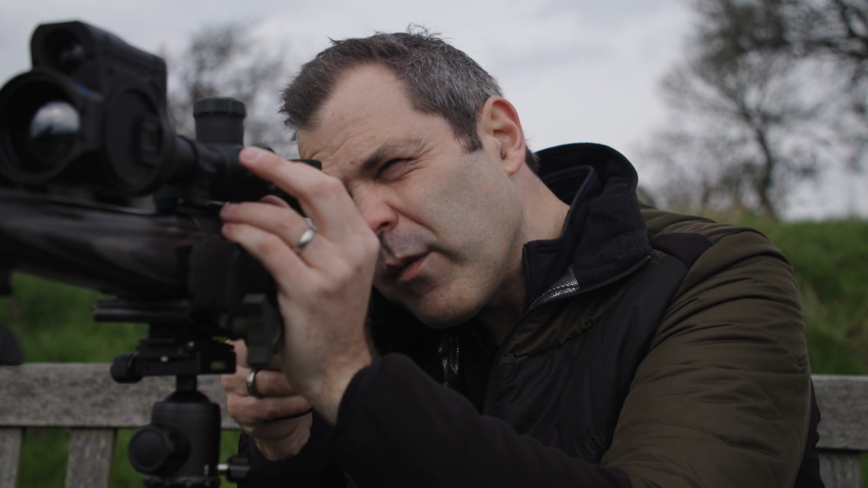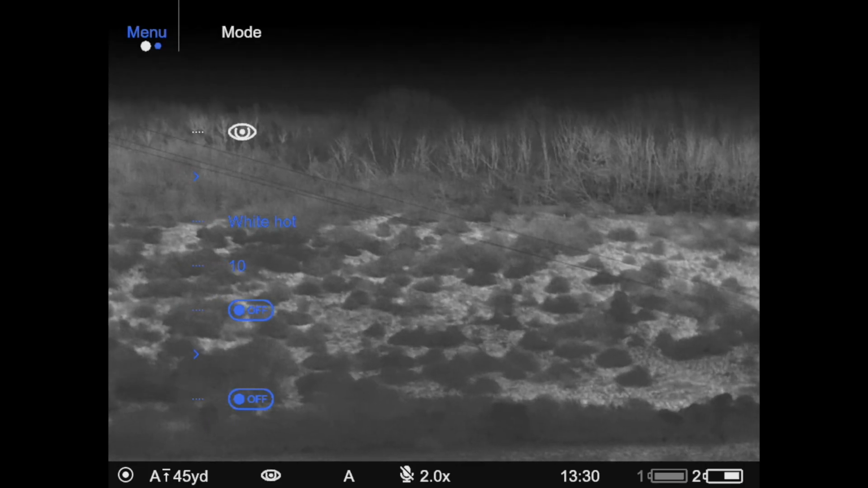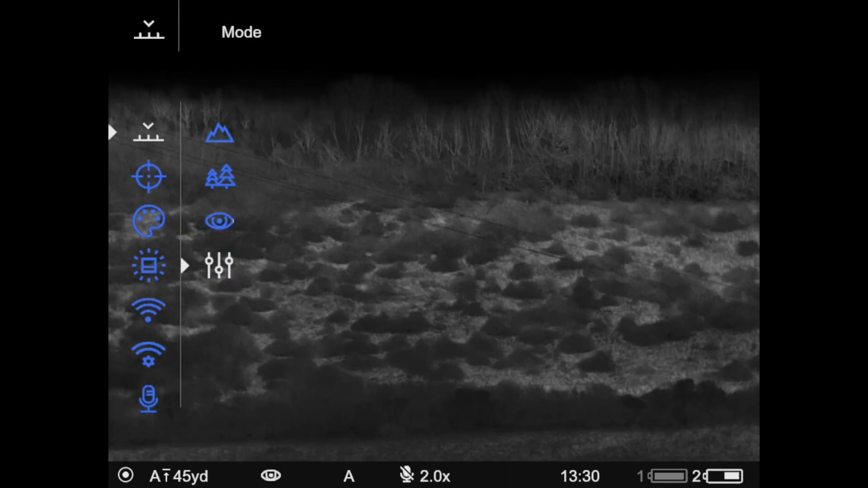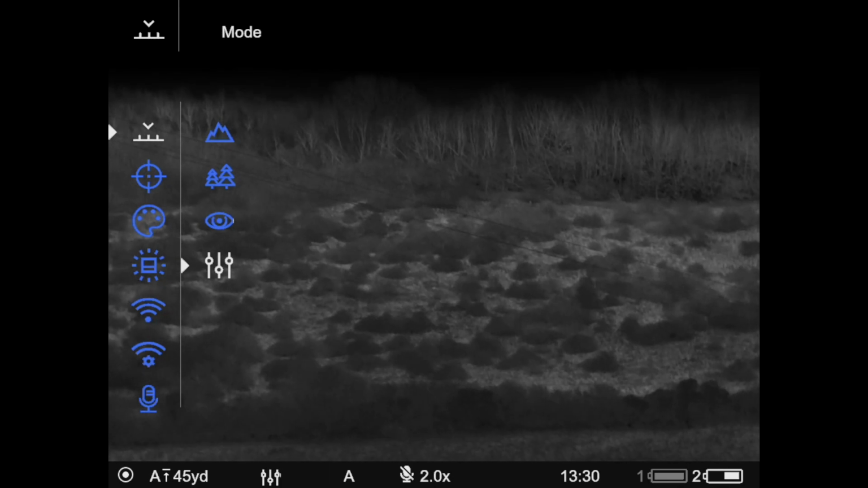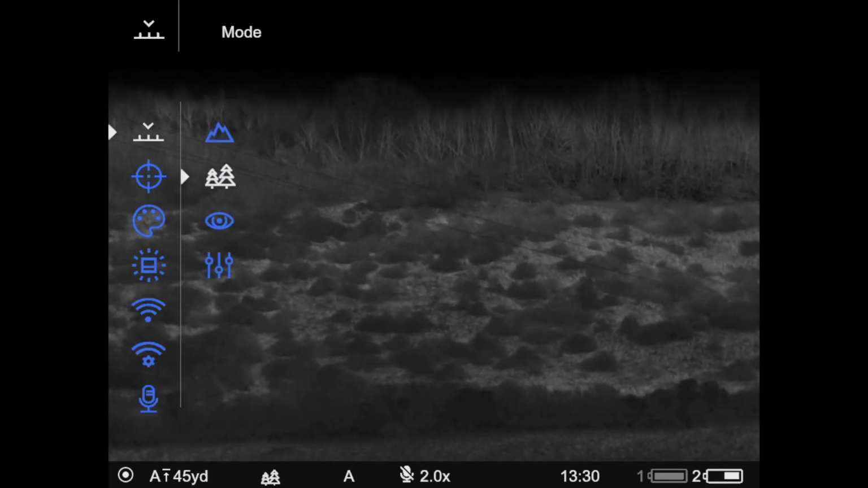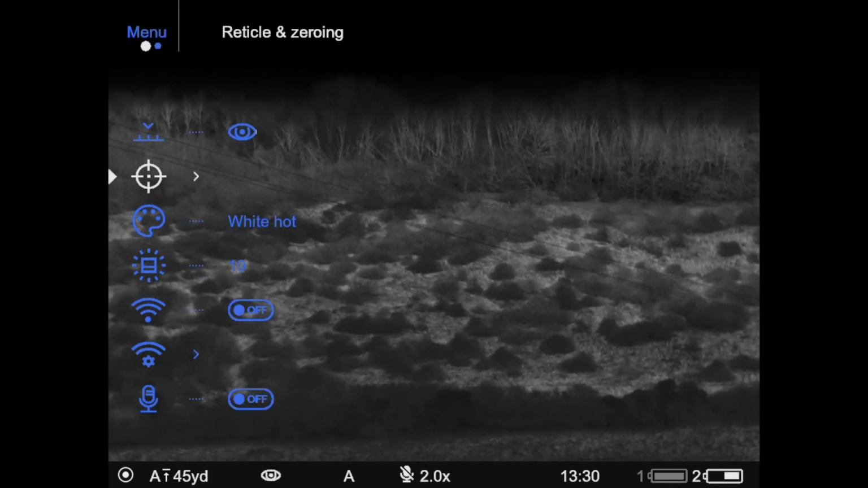Especially for the benefit of those who haven't seen Thermions before. Effectively, we've got several spotting modes. So at the moment we're in identification mode. We can change it into custom mode, and we can also have forest mode and rocks. So depending on which use case you want, you could try all of those to see how they are.